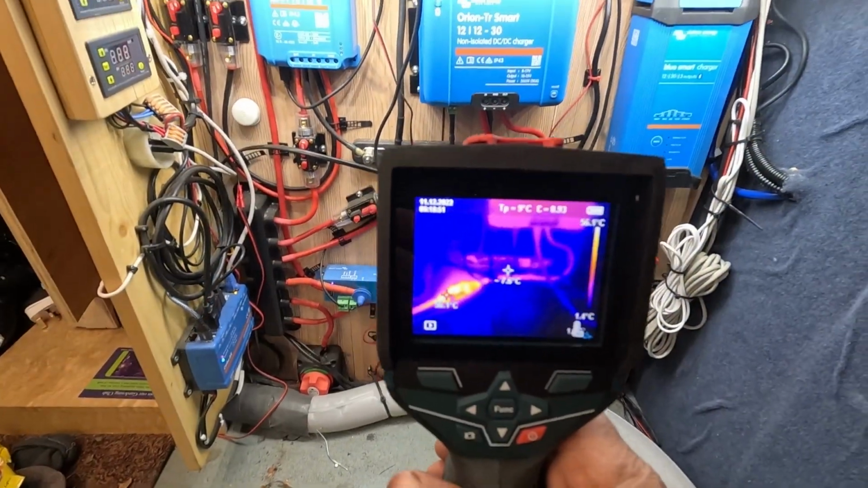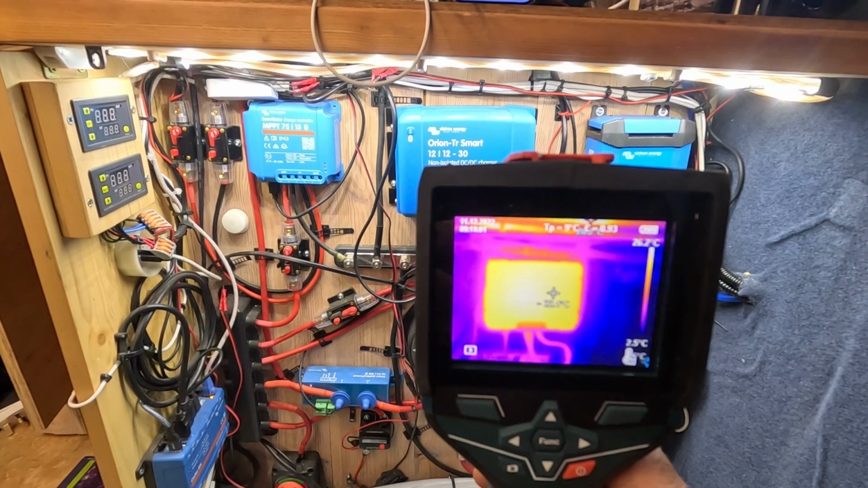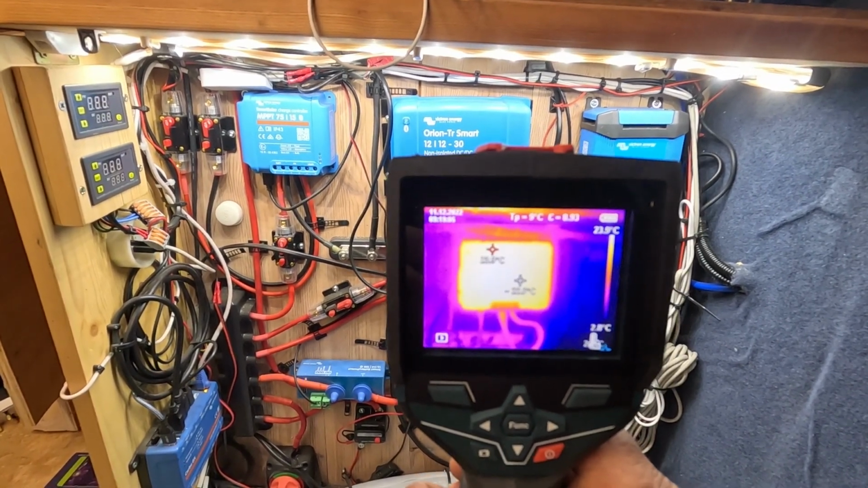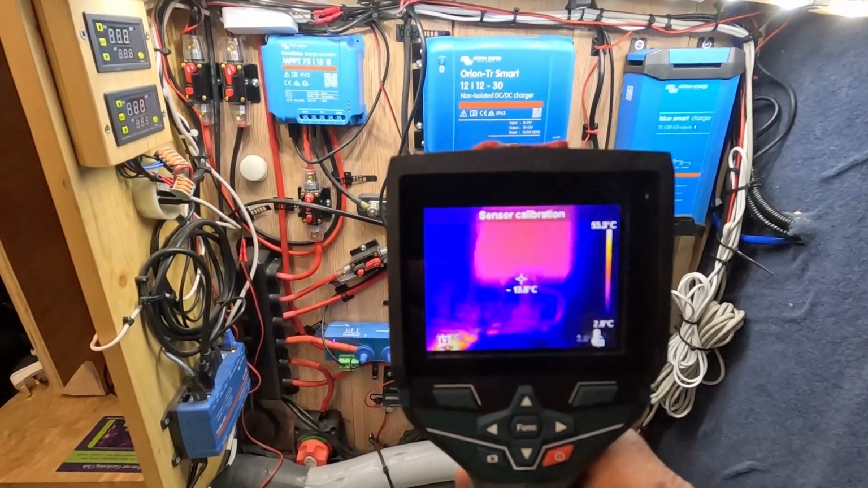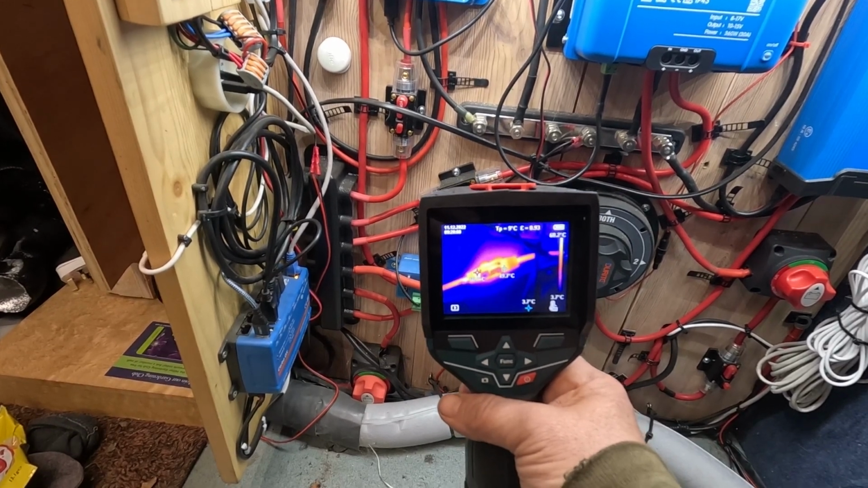If we have a look at what the temperatures are, the DC to DC charger is running at 22 degrees. Ignore how white it is, because it's just in comparison to the surrounding area. This is another trip switch which is running at 60 degrees.